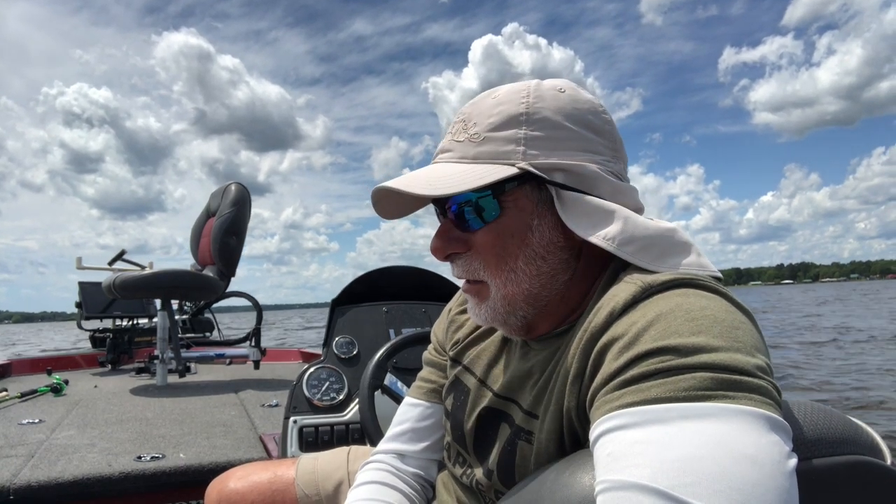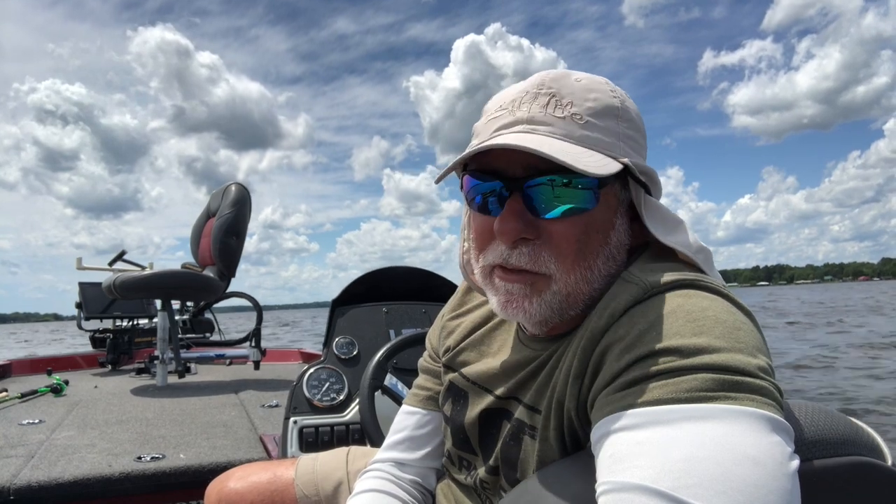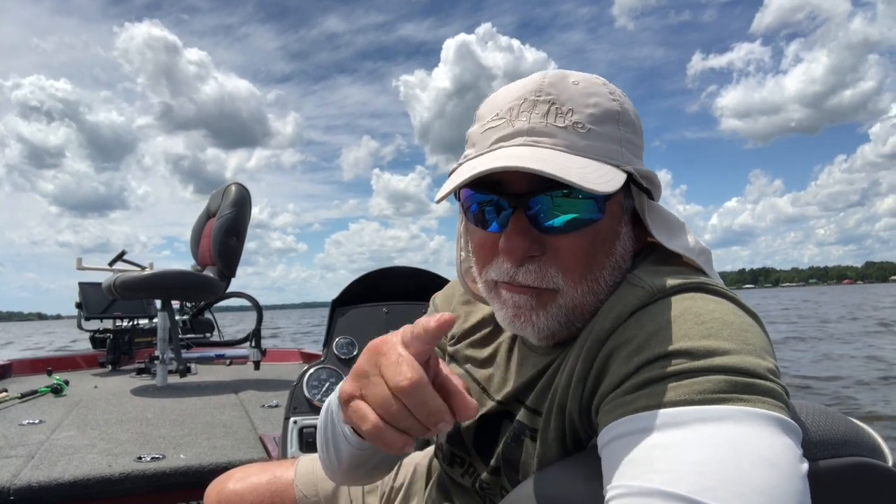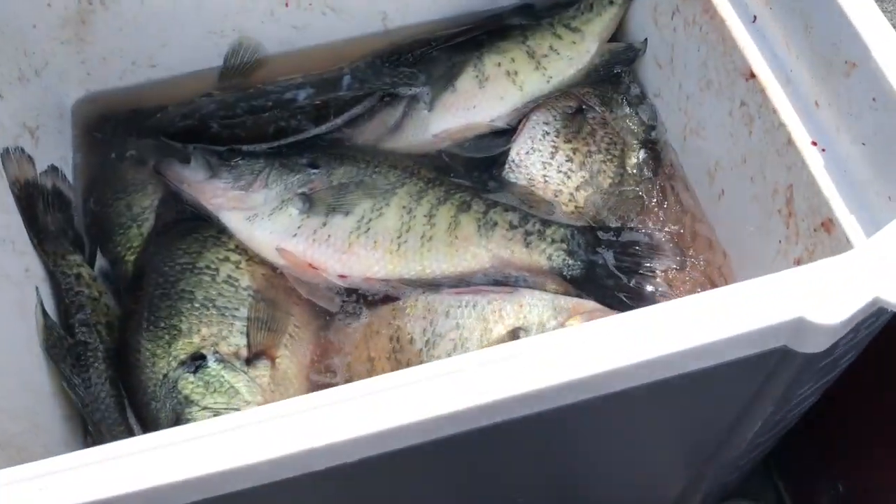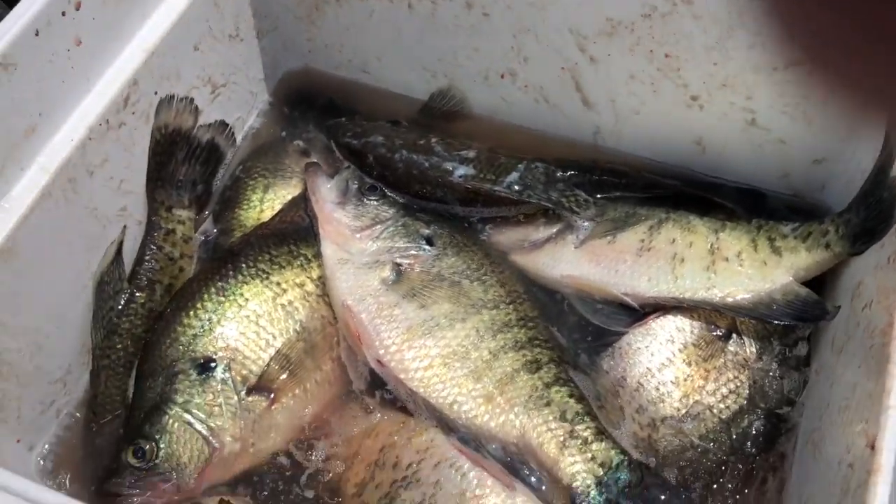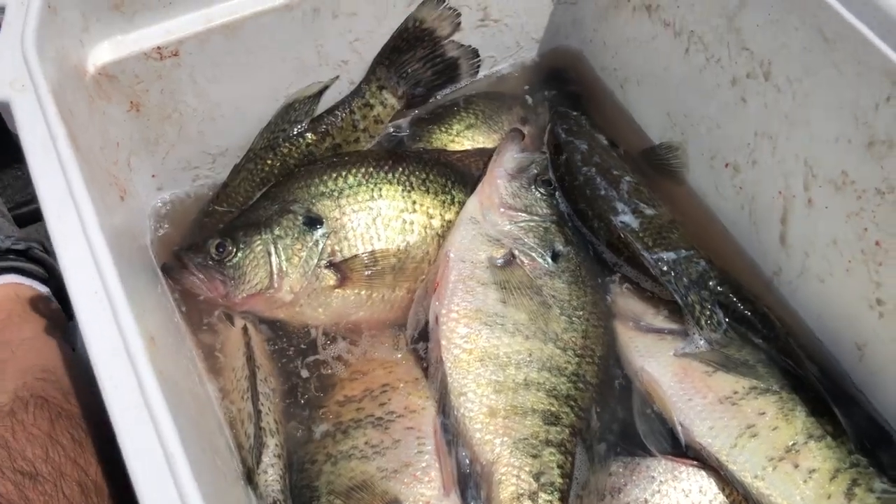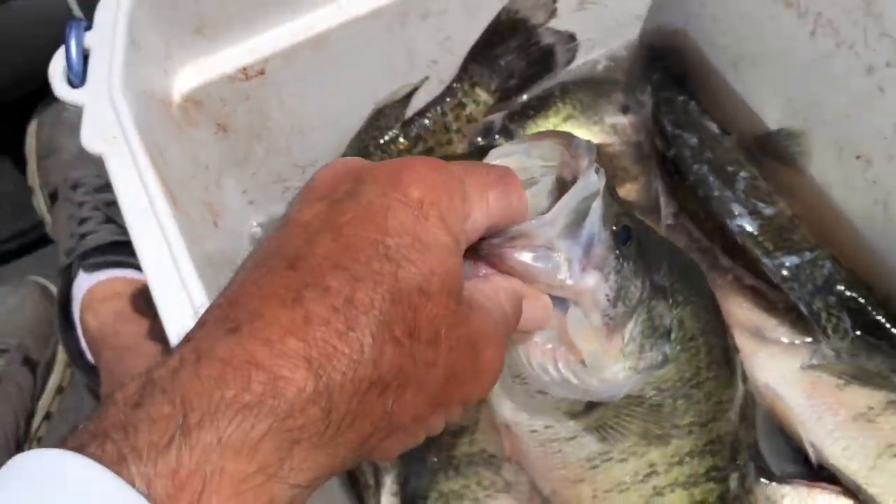I'm going to take this camera here, move it up front, and get a little bit of live scope footage before I head home. But first, let me show you some of the fish that we caught. Fish in the ice chest now. It's getting pretty hot during the day, and these fish don't last long in a live well, so I'm putting them in this box. But got some good fish.